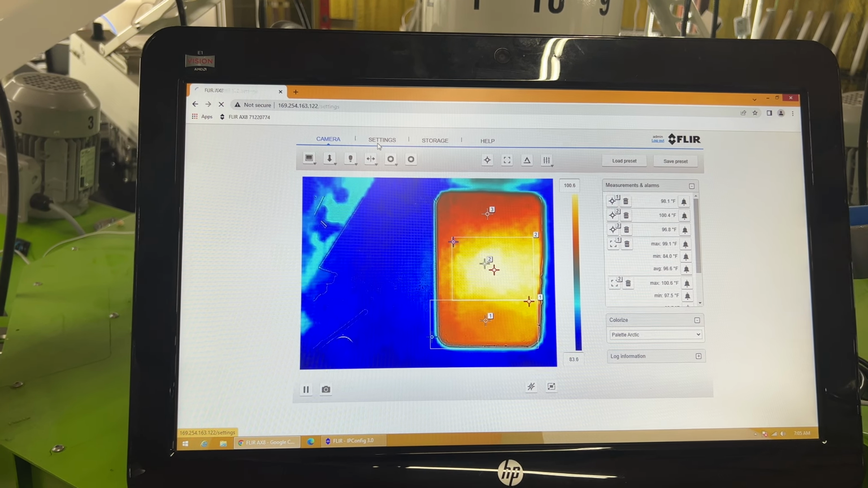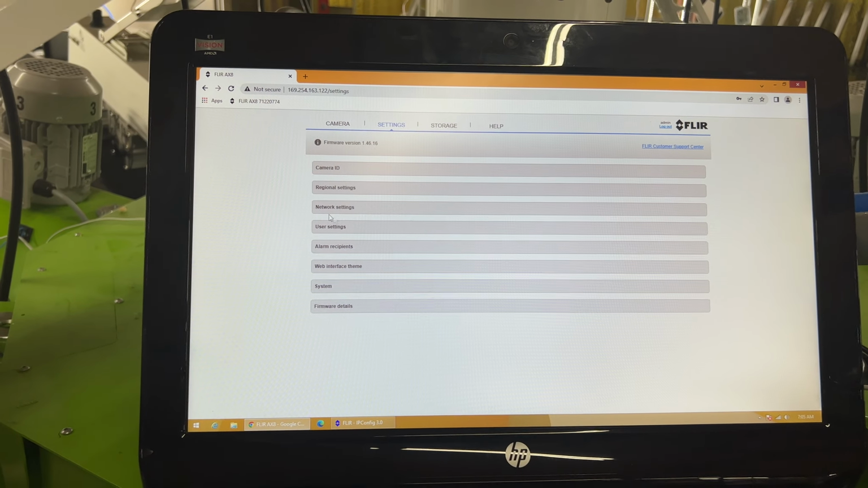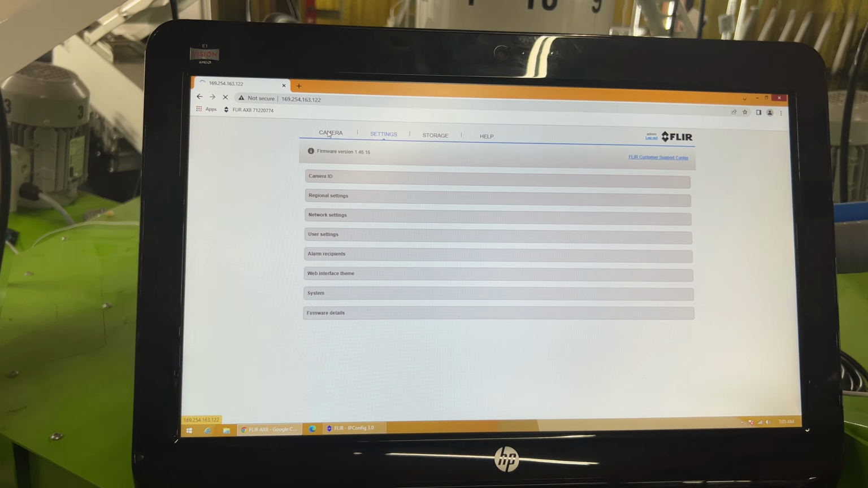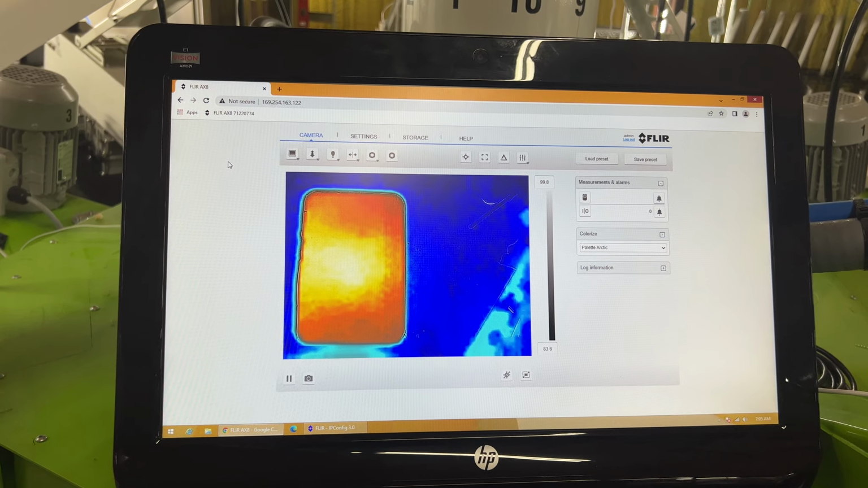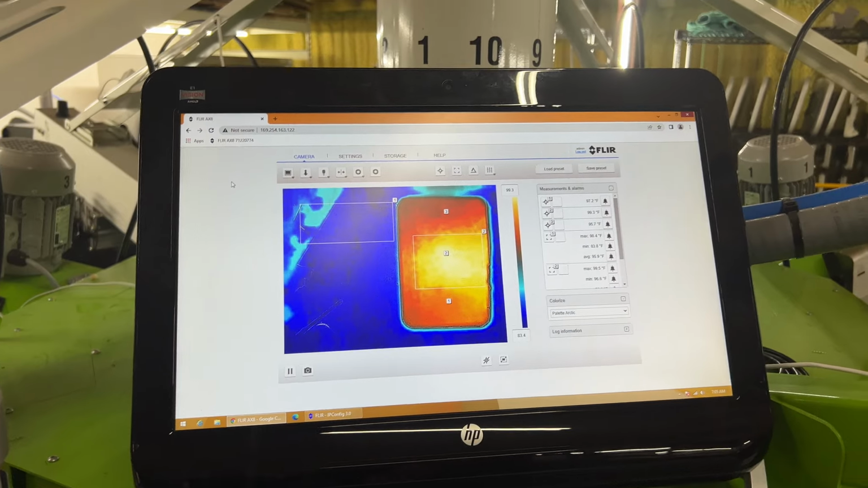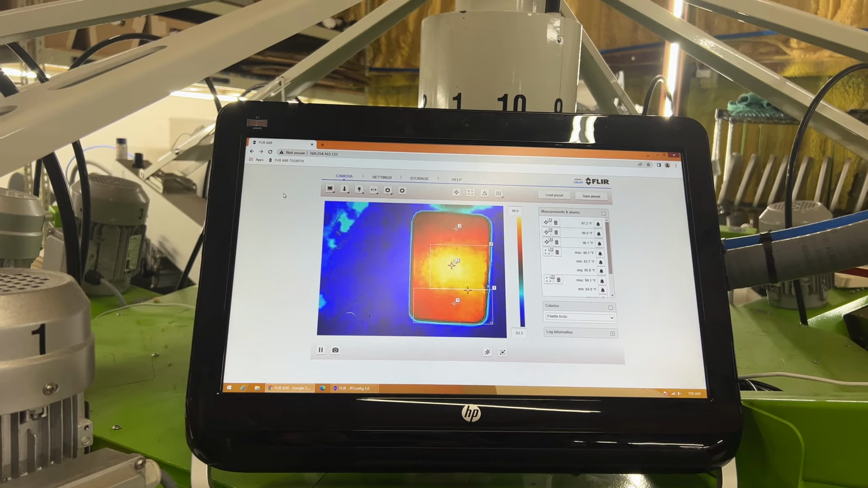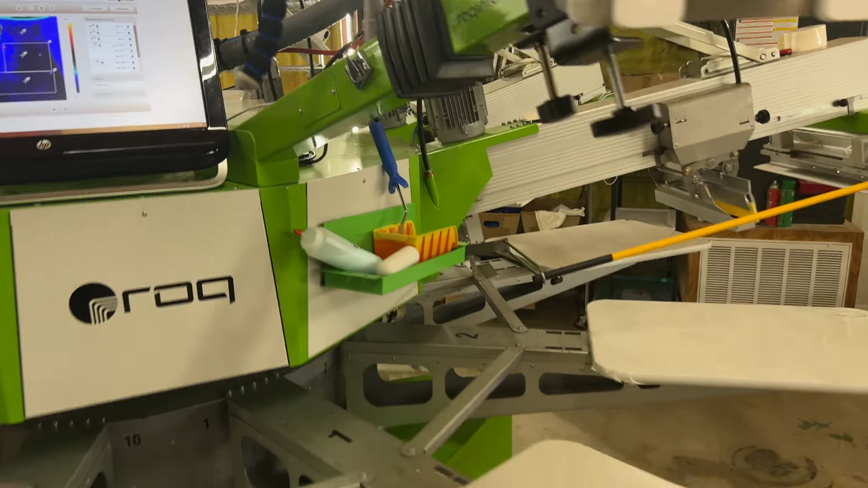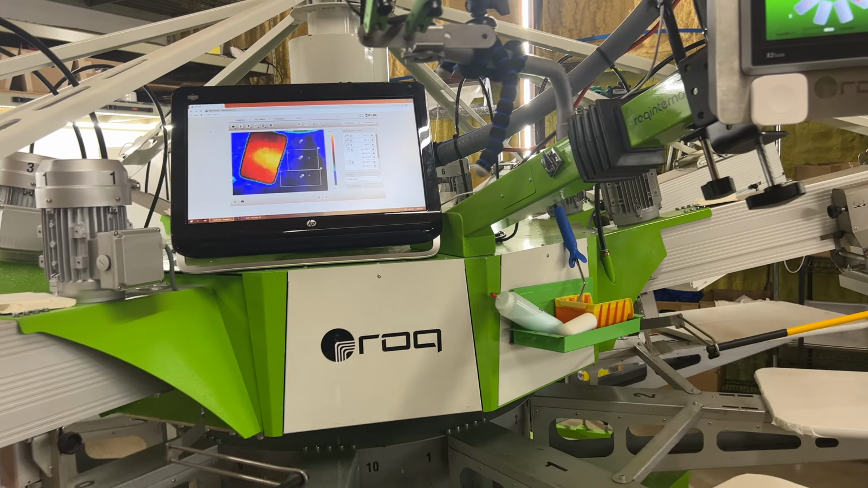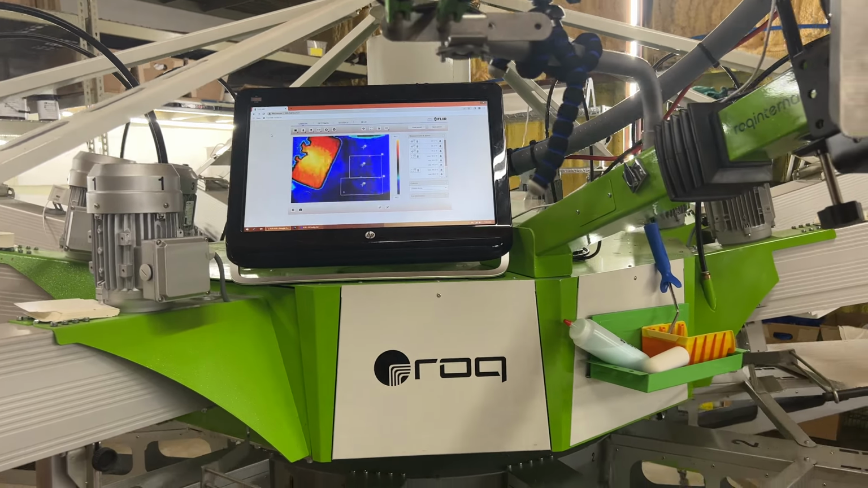The settings are pretty straightforward. You can change, like I said, those email settings for the alarm stuff, and your network settings, because it's connected via the Ethernet to the back of this computer. It just runs in a Chrome tab, so very lightweight. This is a crappy old computer I had laying around. This is the only thing I have running on it, and you can see how well it works as far as speed. I'll try to back up so you can see how fast it is. It's pretty real time. At least on a U press, you're not going to go much faster than this as far as getting measurements.